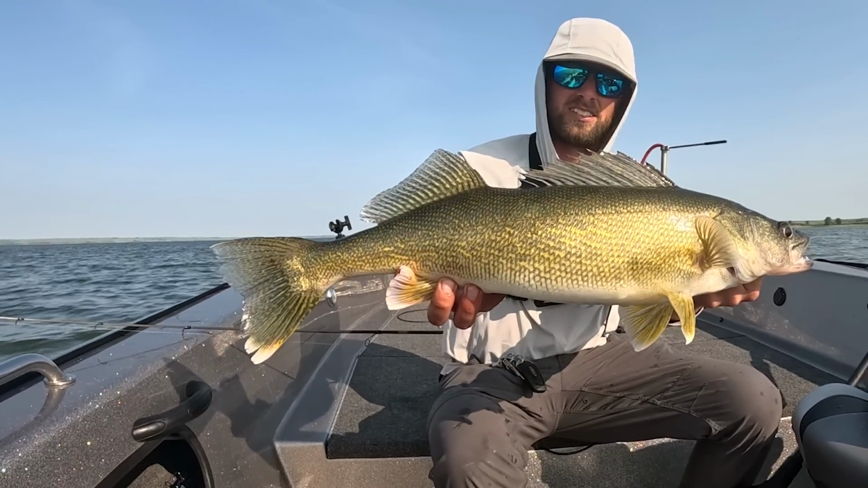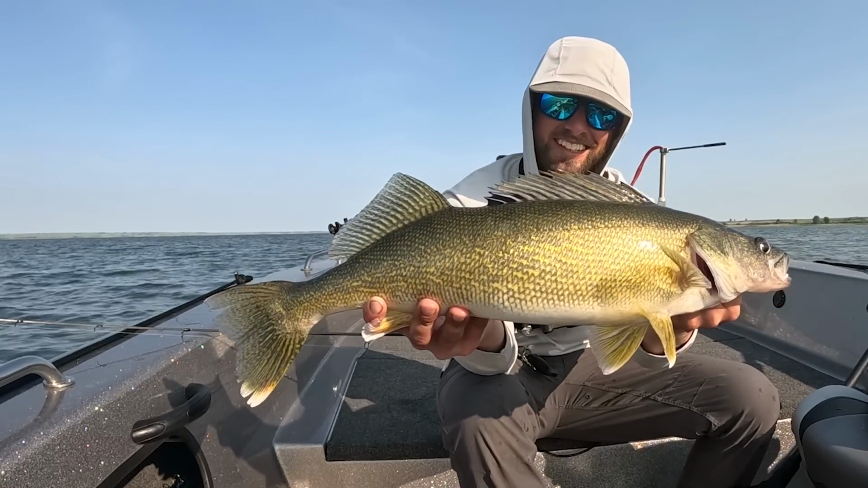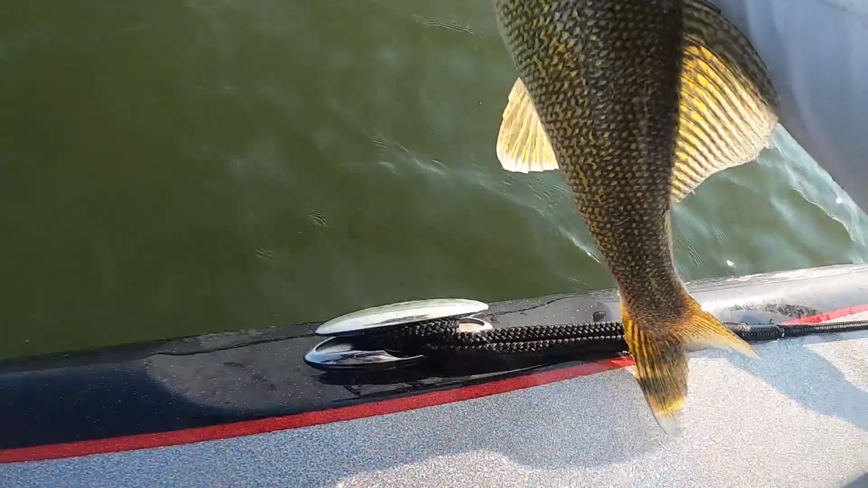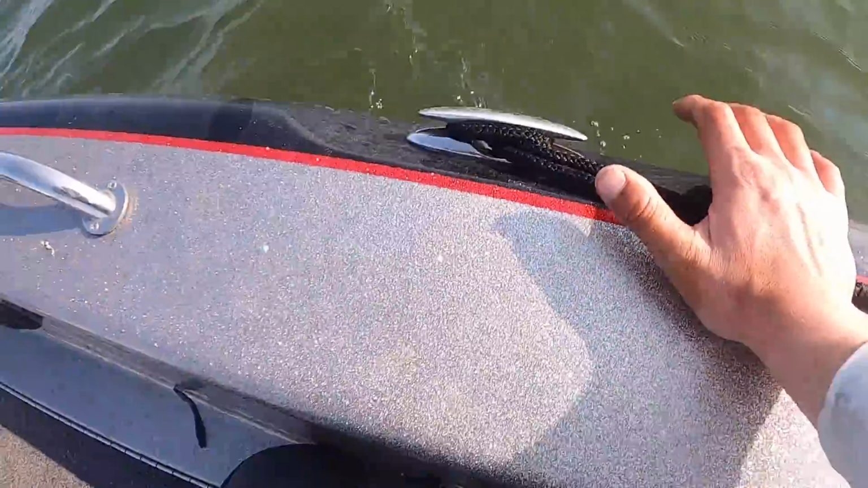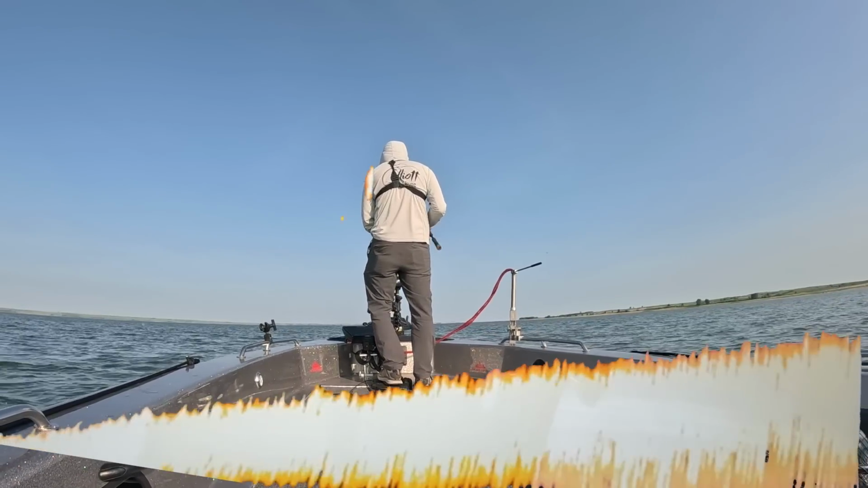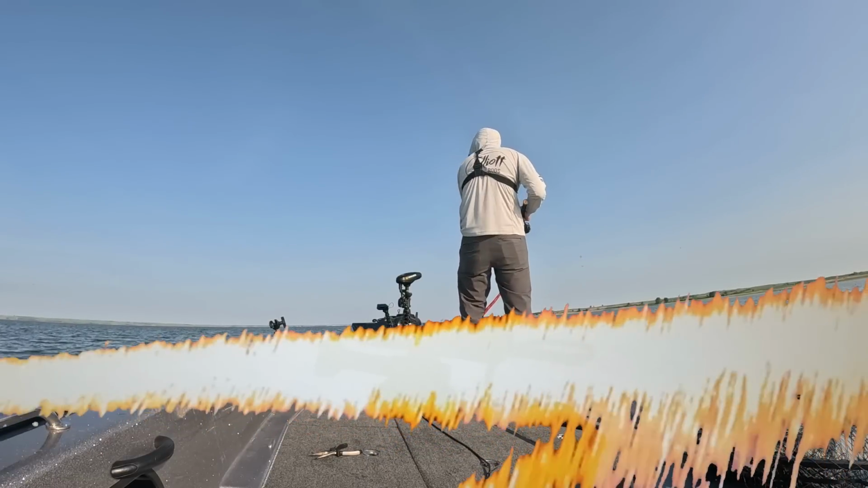That is an awesome Lake Sakakawea walleye right there, dude. On the snap jig. We'll take them all, man. I'm happy with that right there. That is for sure. Let's get you back. Oh, she's an angry one. Let's do that about 10 more times, huh? That's a good time. Ooh, where's that at?